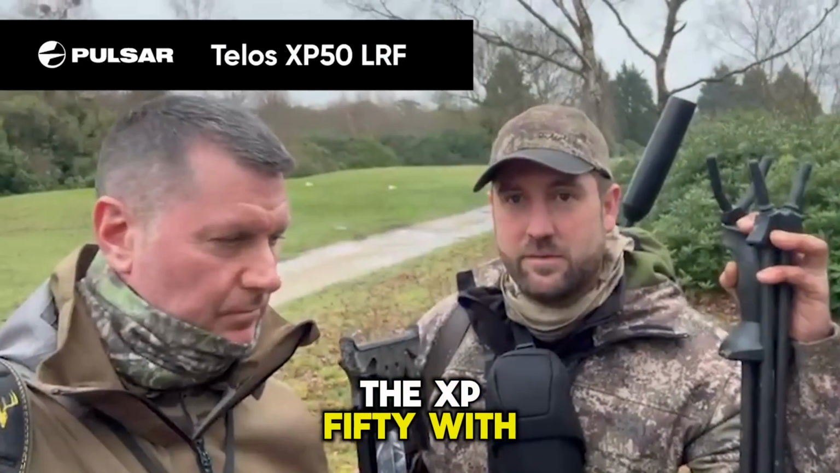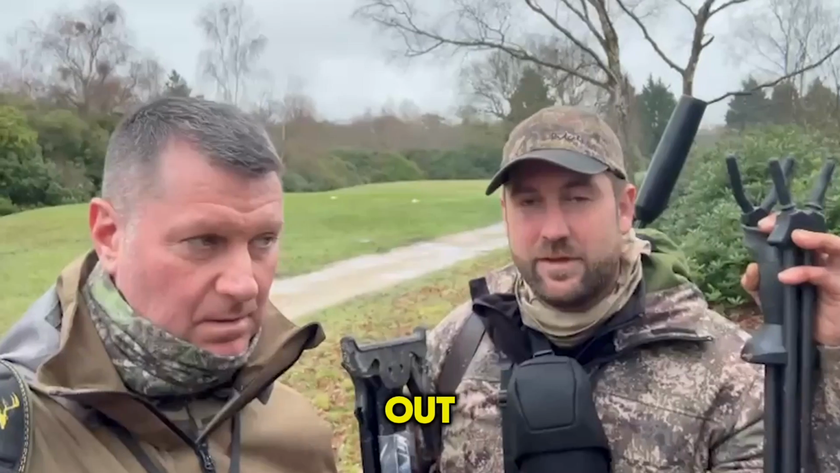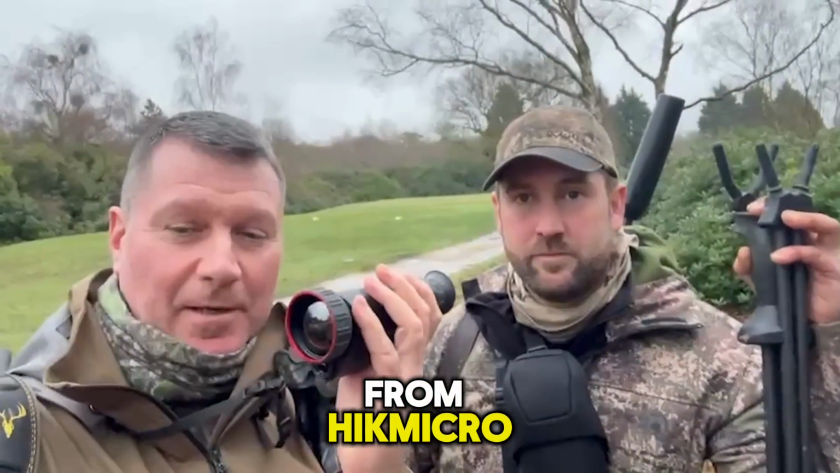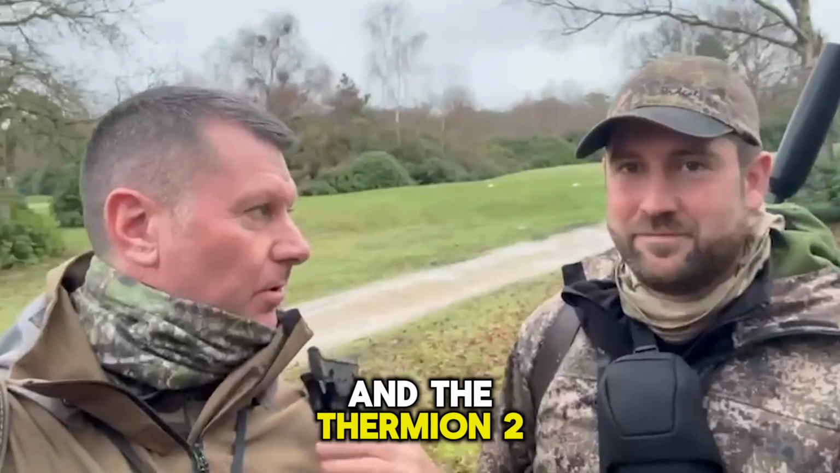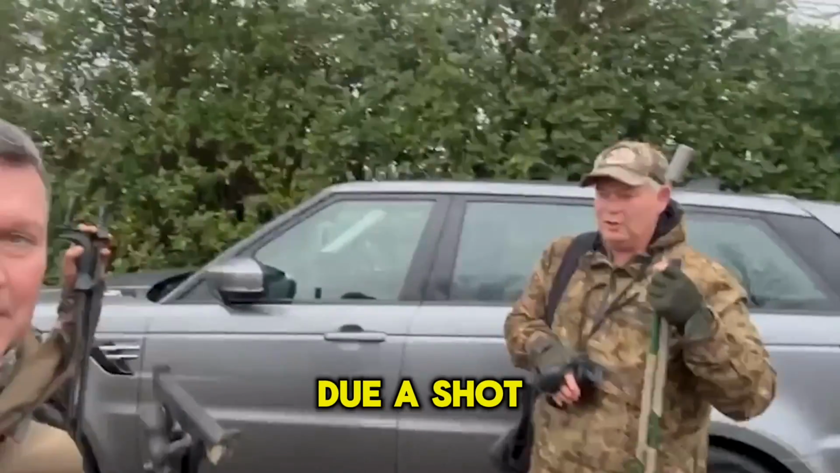What are you using? So I've got the Telos, the XP50 with the LRF on it. I've also got the Griffin just as backup in case the battery runs out or anything silly like that. Yeah. And I've got the old Condor CQ50L from HikMicro and the Thermion too. Nice. The rifle. Let's go do it. Good luck, Willie. Yep. You're due a shot today.